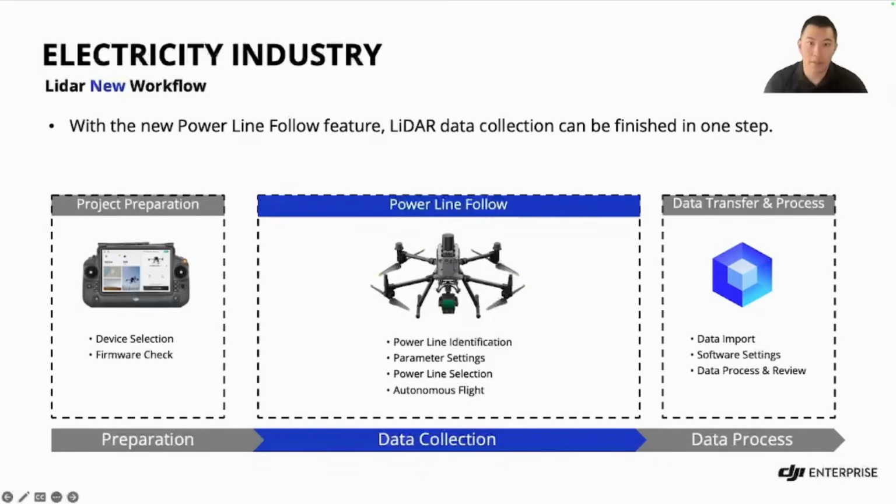Okay, so in contrast with the new workflow using the Powerline Follow, you can see that with this feature, the LiDAR data collection is finished in one streamlined step. Preparation remains similar, ensuring that you have the right device and it's all updated, but the data collection now handles the powerline identification, the parameter settings, the selection, and flight all at once. Then it's straight to data import, processing, and review. That's going to be in your DJI Terra. Essentially, this cuts down on time and reduces human error, making the LiDAR Powerline Follow feature a lot faster and safer.